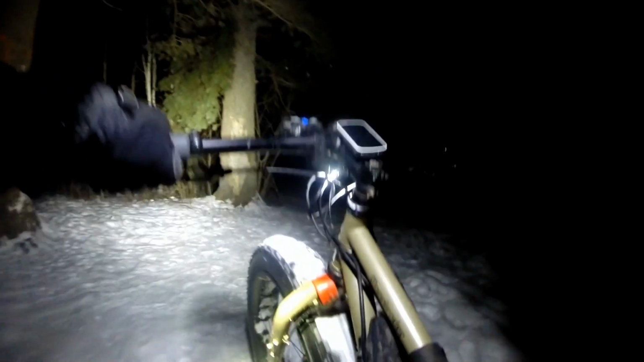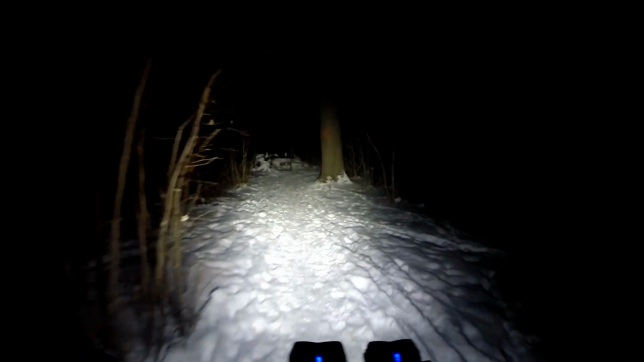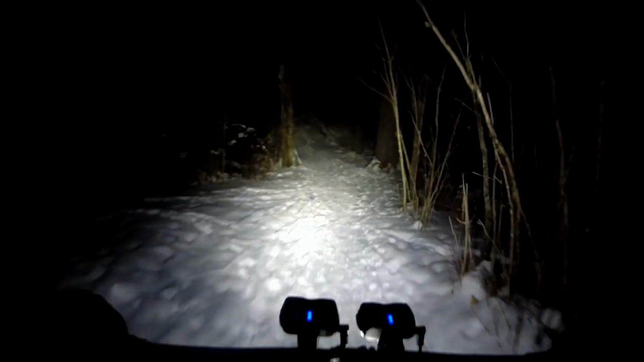This is the hill here. Oh. Maybe with clipless pedals could have done it, but I'm even slipping with my shoes. I think there's one more steep one, but it's gradual uphill to it as well. Yeah, here it is. We're not going to be able to ride it.